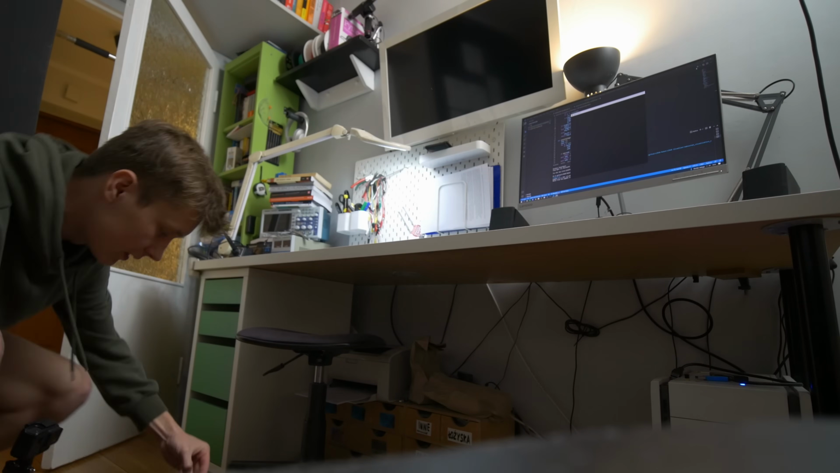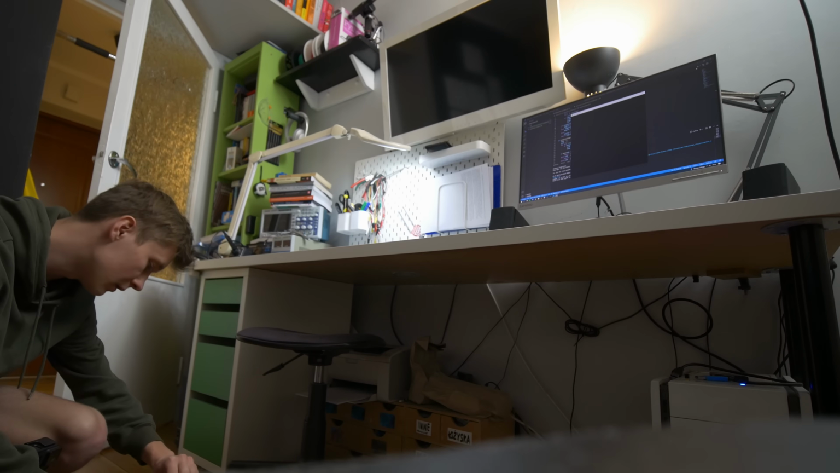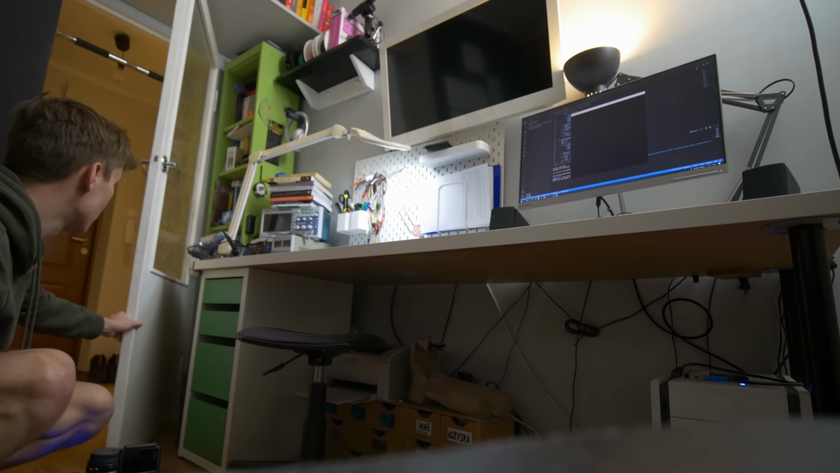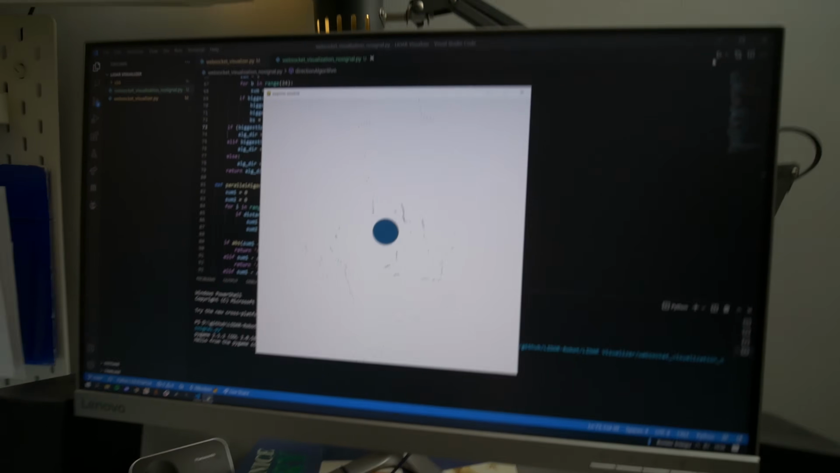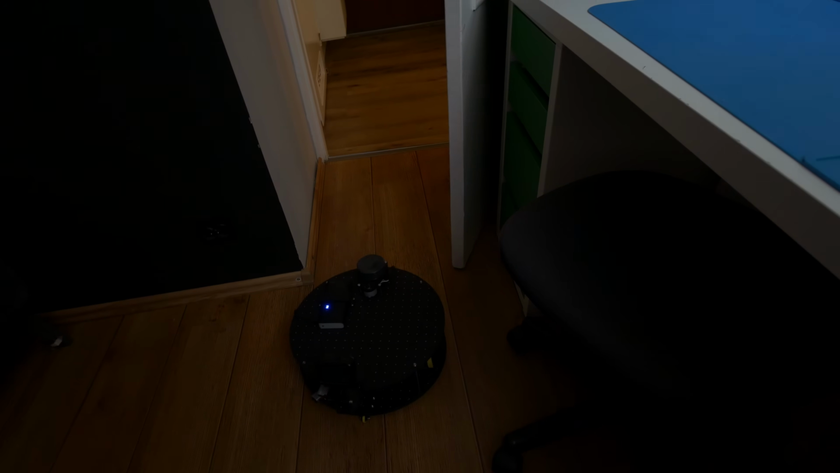The Python script is already running, so once I turn on the robot, we should see the LiDAR data on the computer right here. It just has to connect to the Wi-Fi, and here it is. You can see all the points, and with the keyboard we can control the robot.